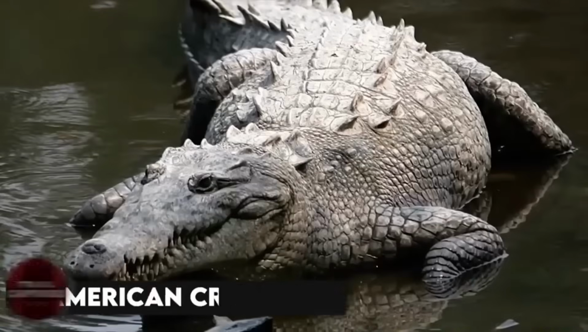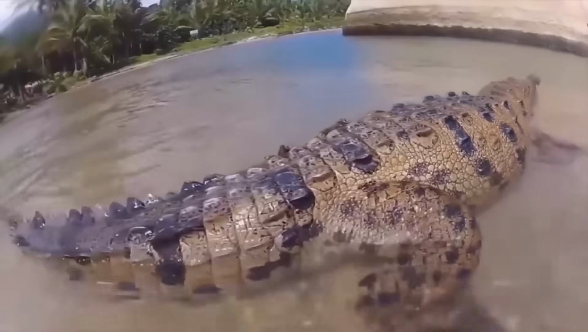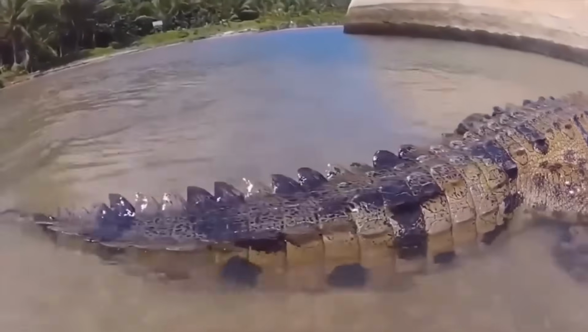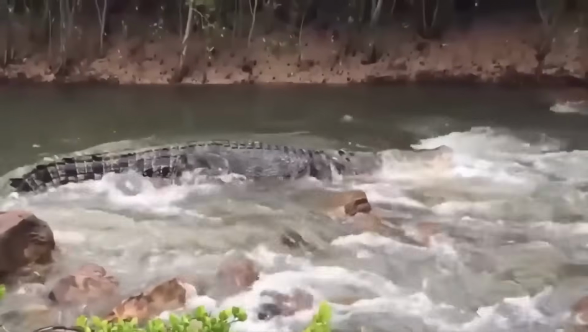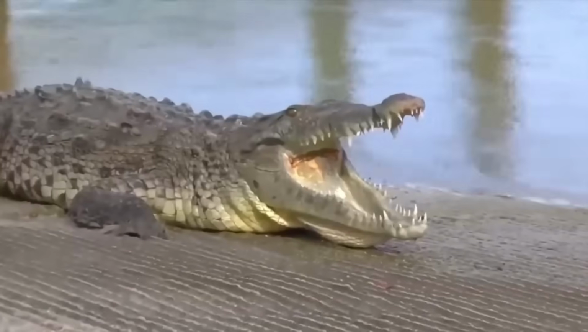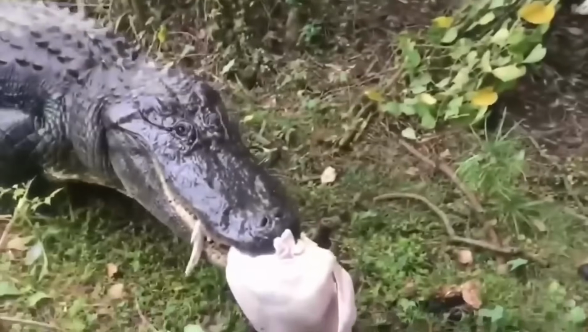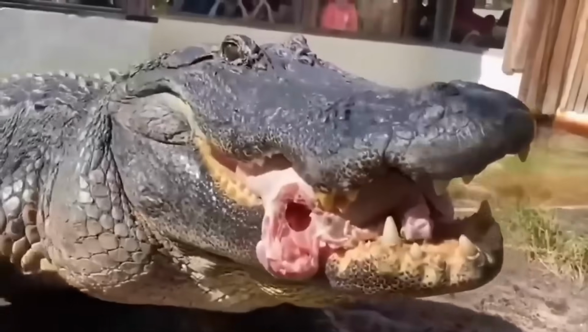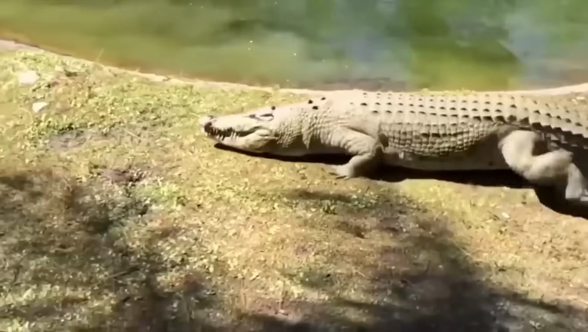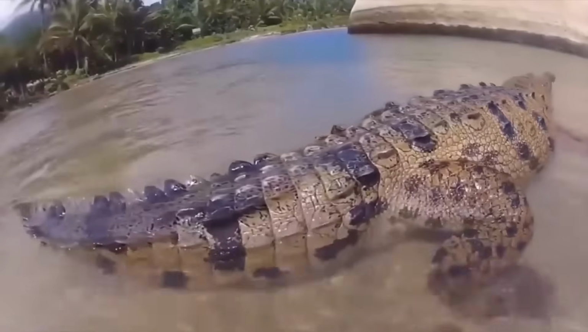American crocodile. This is the American crocodile, a true titan of the reptilian world. The elusive creature can be found lurking in the shadows of both North and South America, patiently waiting for its prey to cross its path. With a set of jaws that could crush a steel beam like a toothpick, this beast is not to be trifled with.